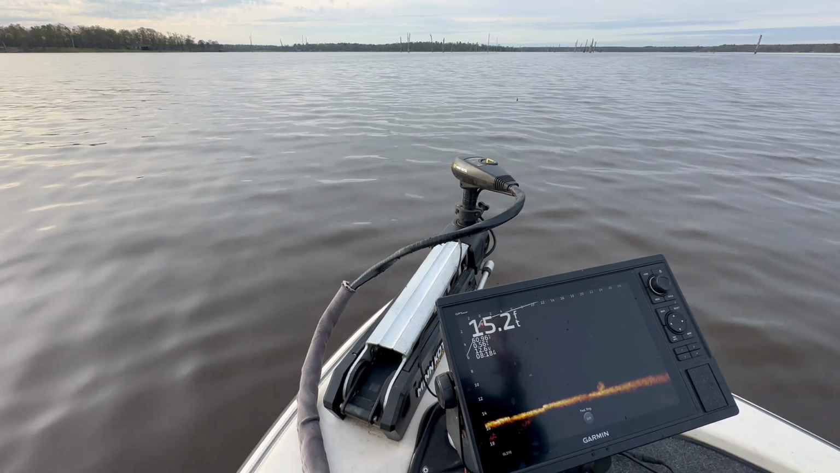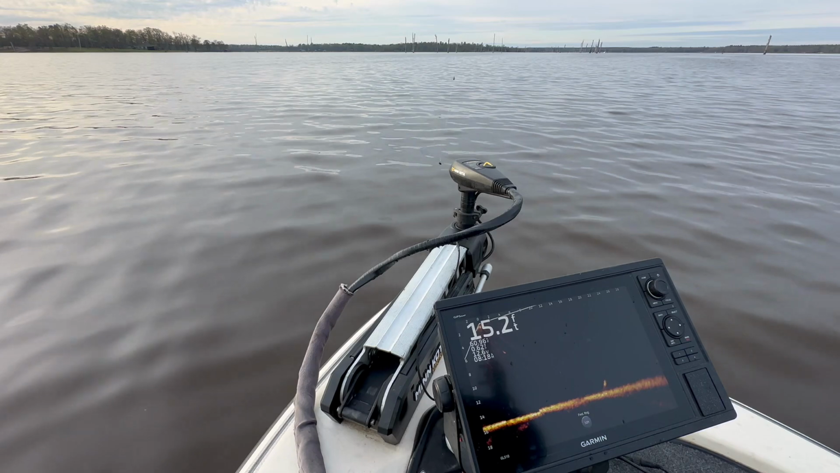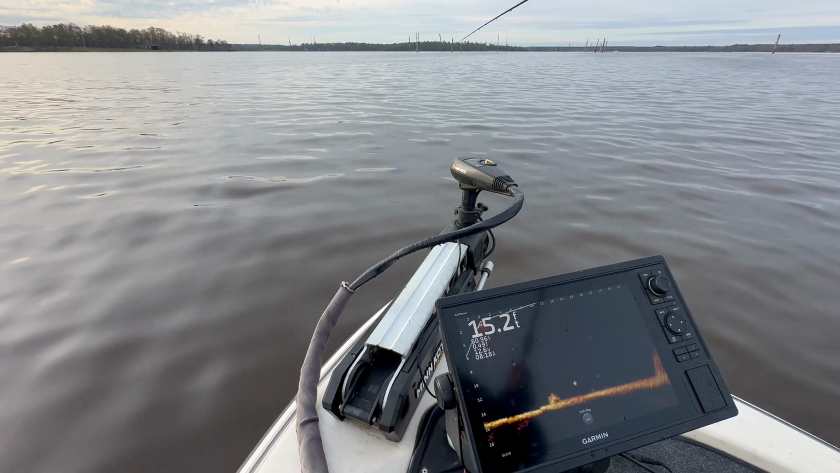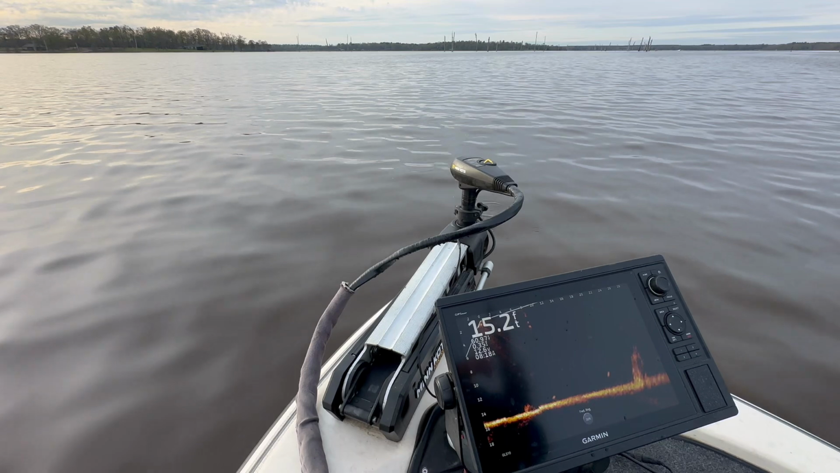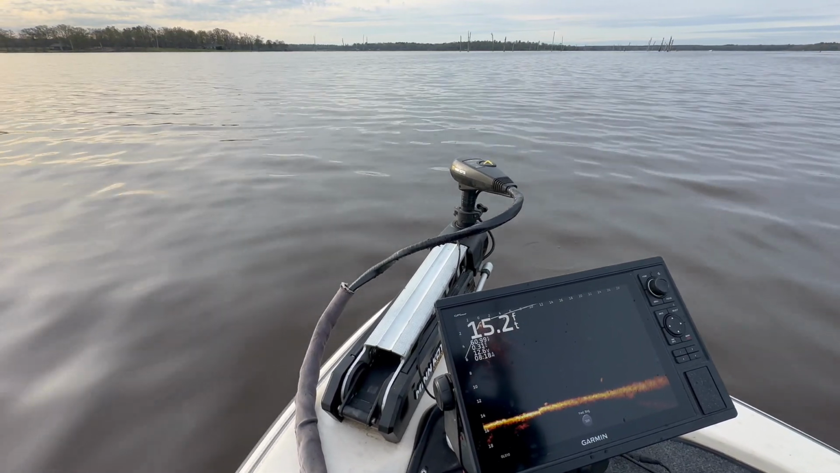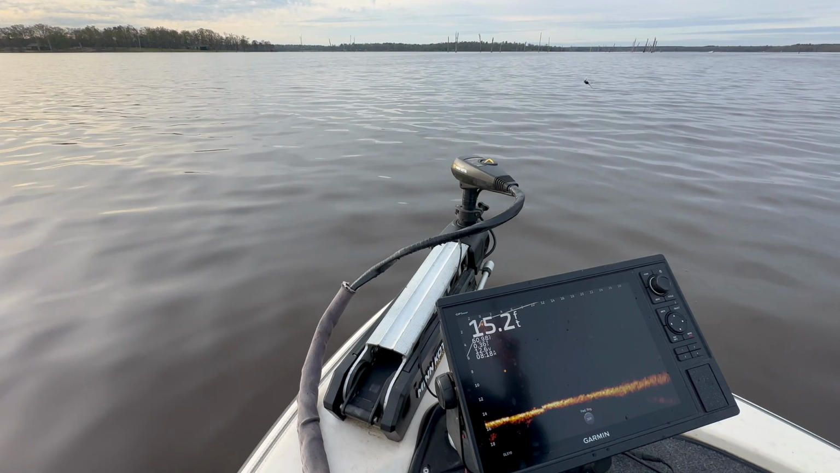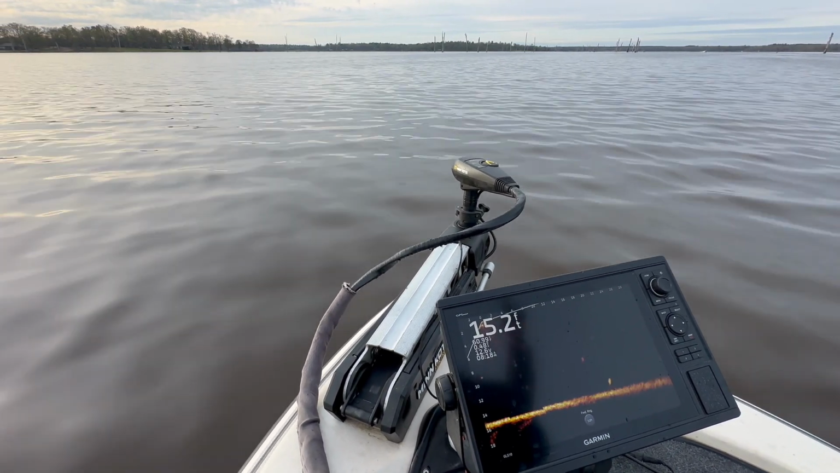So if the wind pushes the front of your boat to the right, you'll have to turn your trolling motor to the left to keep looking at the fish. And the harder the wind blows, the less window of opportunity you're going to have. If they're aggressive, that's not a problem. There's another little one. If they're real finicky, you're going to have a hard time catching them if you don't have good boat control. Even with good boat control, I don't get a long period of time to catch them.